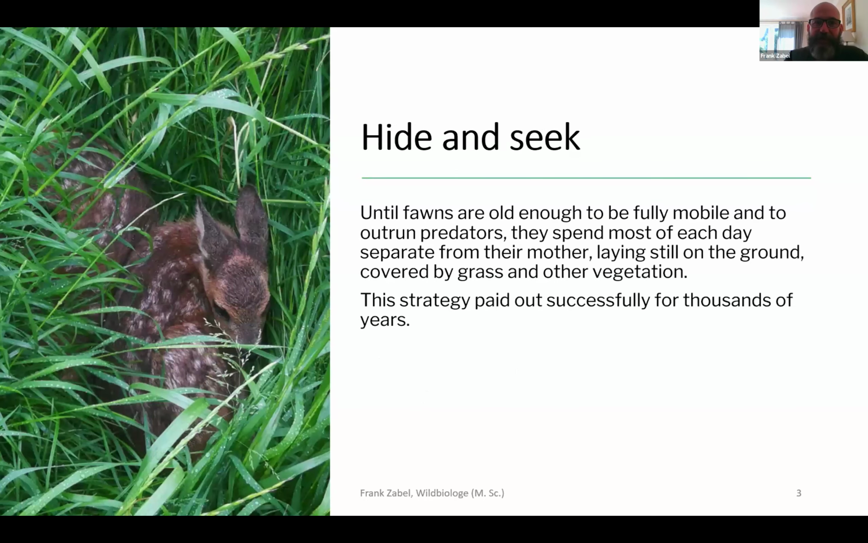So hide and seek. Why do we do this? The roe deer, but also fallow deer and other ungulates have developed a very successful strategy over the last tens of thousands of years. Their fawns or calves hide in meadows with high grass and high vegetation.